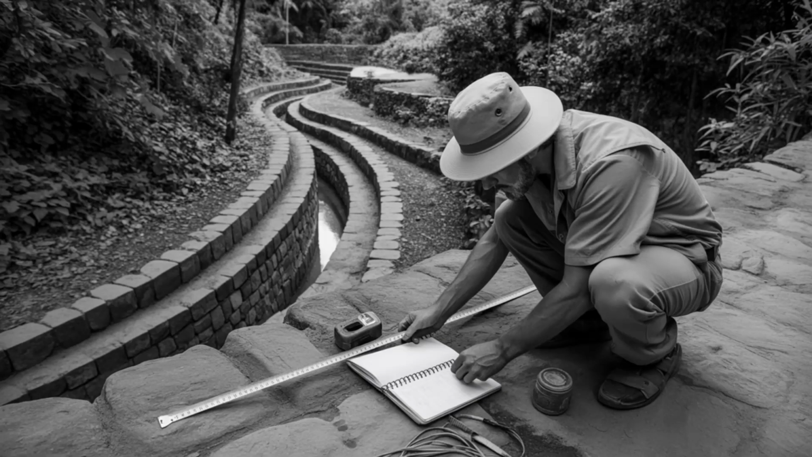I never expected a technology designed to map forests would rewrite human history. But that's exactly what happened when archaeologists pointed laser scanners at the jungle canopy and discovered something impossible. Entire cities hidden for centuries beneath vegetation, appearing on screens in perfect detail.